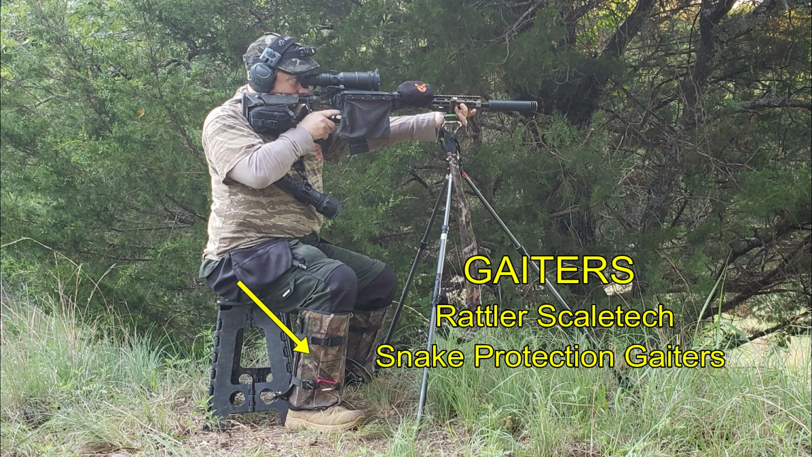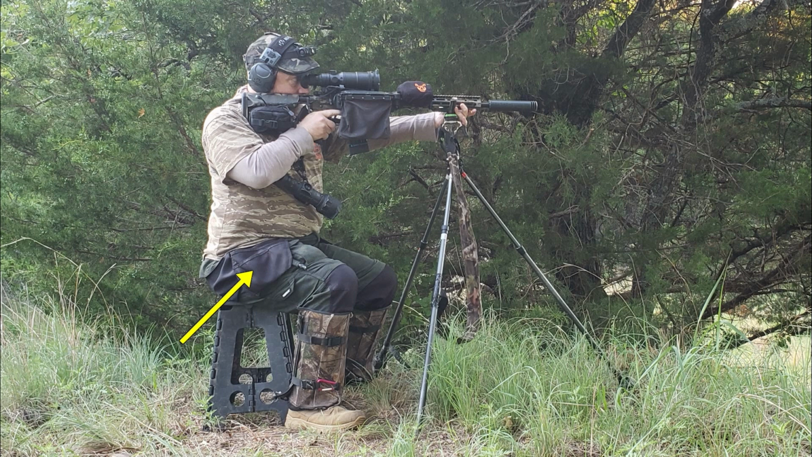Now, speaking of protection from briars, I haven't had a lot of luck with tall boots, and so I wear snake gaiters. These do a great job of protecting me from briars and also protecting me from snake bite, although I don't think I've ever been bitten by a snake. But if it ever happens, these will supposedly do a good job for me. Now, my pants, aside from being durable, are almost always going to be cargo pants. I'm always carrying all sorts of gear with me. All the gear that I carry, I use, with maybe the exception of some of the blood-stopping gear that is needed for emergencies. Otherwise, if I carry it, I'm using it.